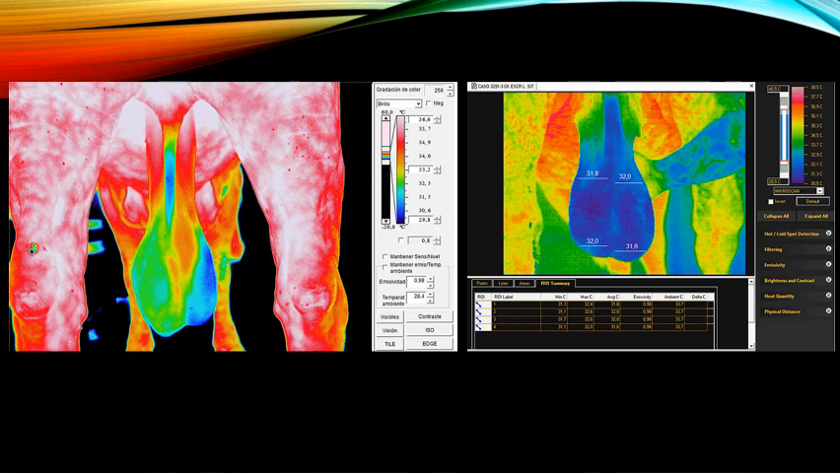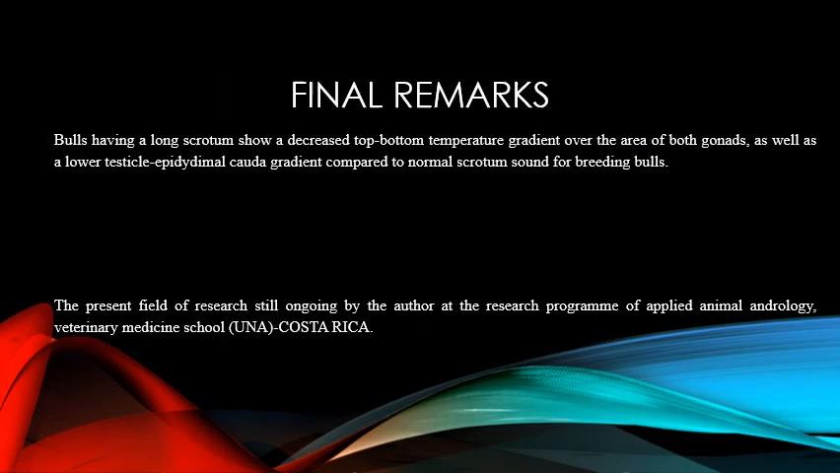In 60% of cases, the thermal pattern showed a misarrangement with mixing of areas with different temperature, while the remaining 40% showed a uniform thermal pattern from the top to the bottom over the testicle zone and epididymal cauda. Bulls having a long scrotum show a decreased top-to-bottom temperature gradient over the area of both gonads, as well as a lower testicle epididymal cauda gradient compared to normal scrotum, sound for breeding bulls.